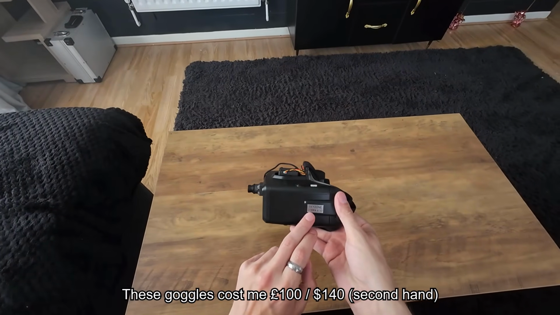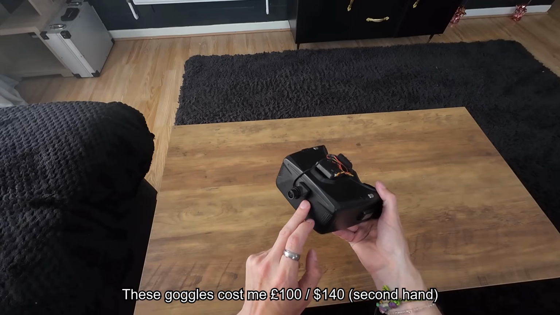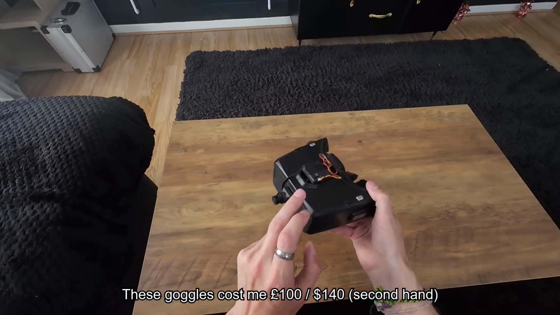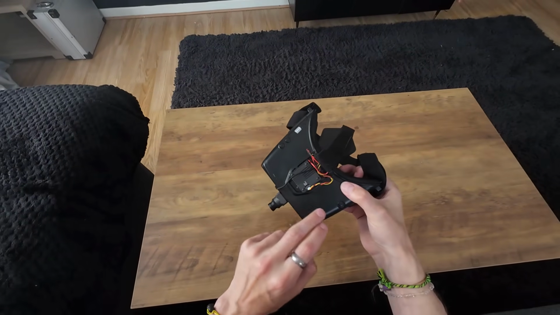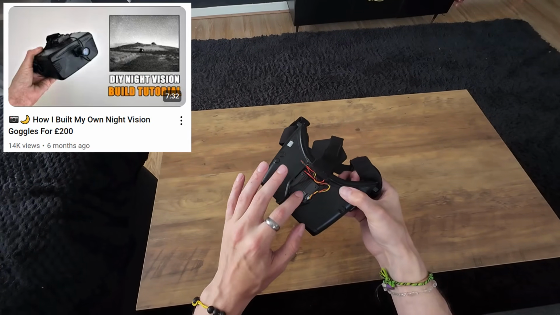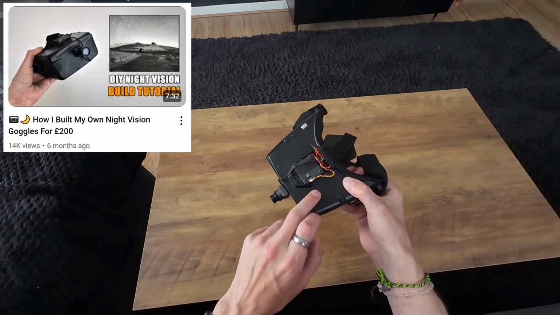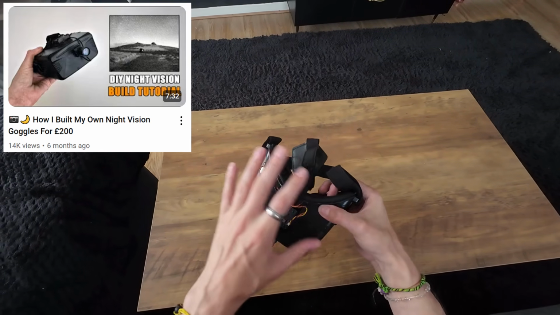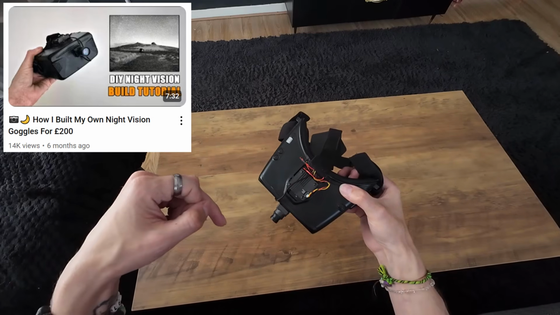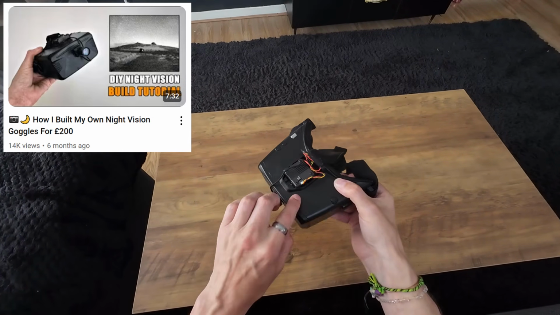These are a pair of my SkyZone Cobra X V2 analog FPV goggles. And as you can see, I've directly installed the Infra V2 camera onto them. Now, if you're interested in copying this setup, I did a video tutorial a couple of months ago where I showed how to install the Infra V1 camera onto this pair of goggles. I'll post the link down below to that tutorial because the setup is exactly the same for the Infra V2.